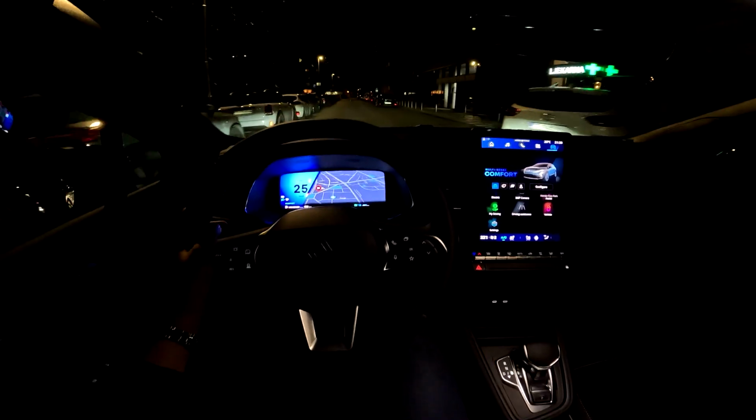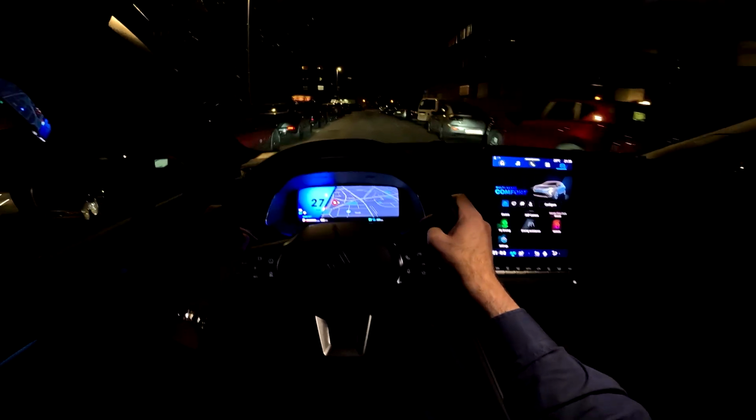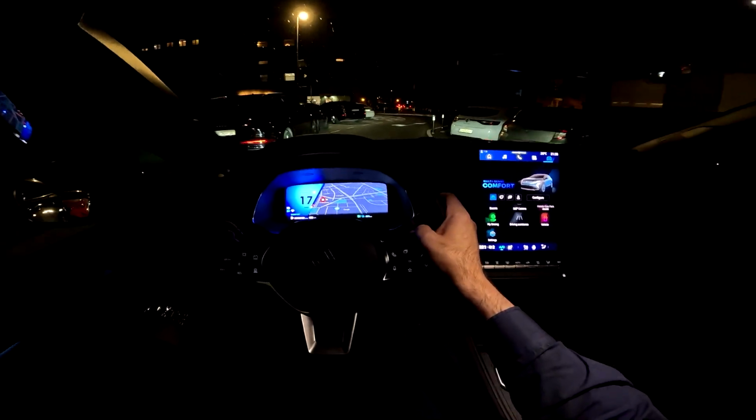Here you have two USB-C ports, 12-volt power supply, and underneath this there's an extra storage room, and here you have the wireless charging pad. The model in our video has got the iconic trim, and then also you have other trims available. There are actually 4 trims available. You start with Evolution, then TECHNO, and then ESPRIT ALPINE, which I drove today as well.